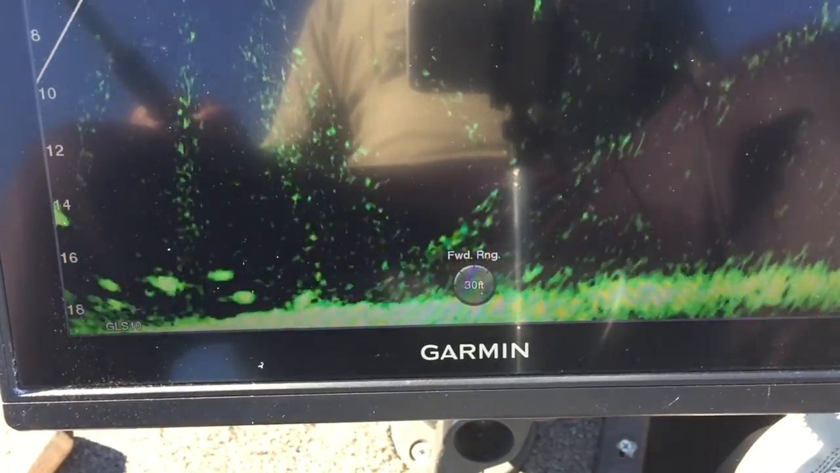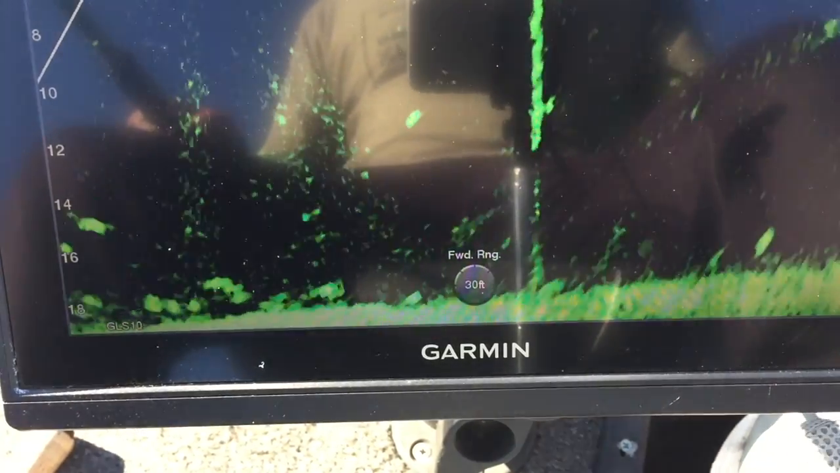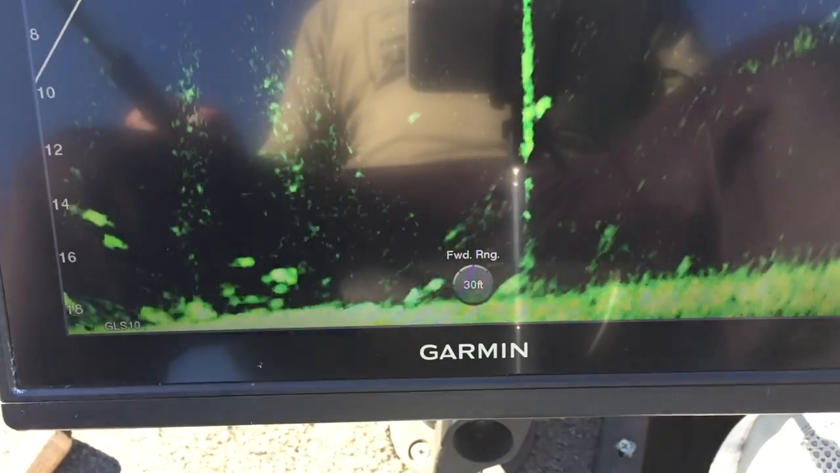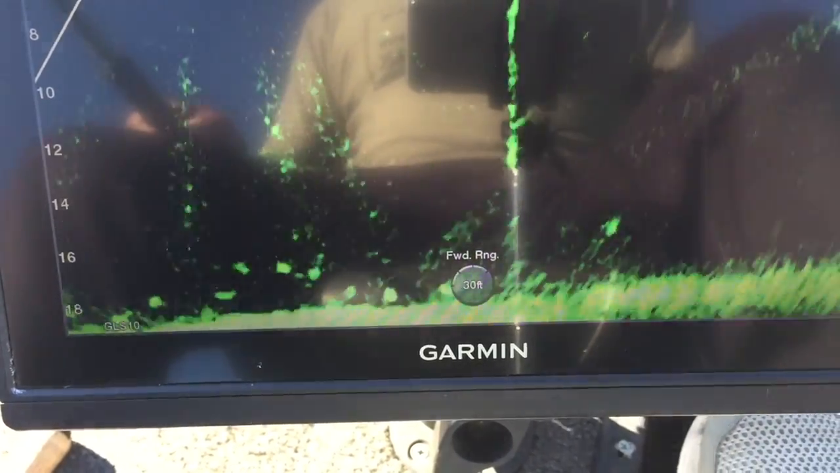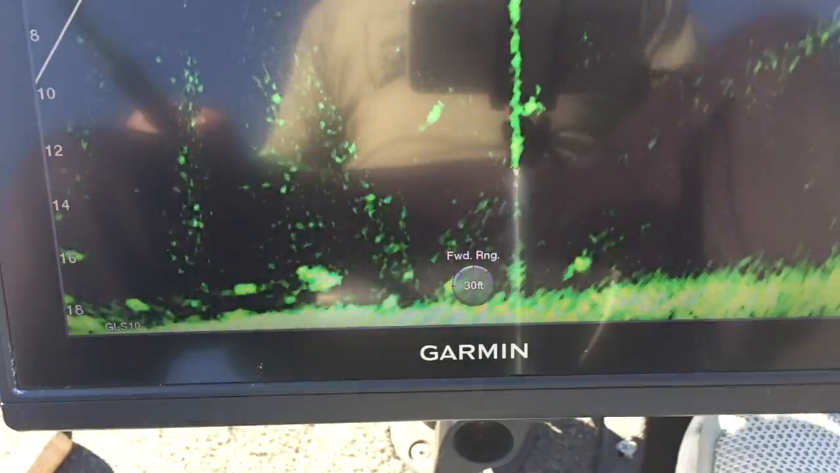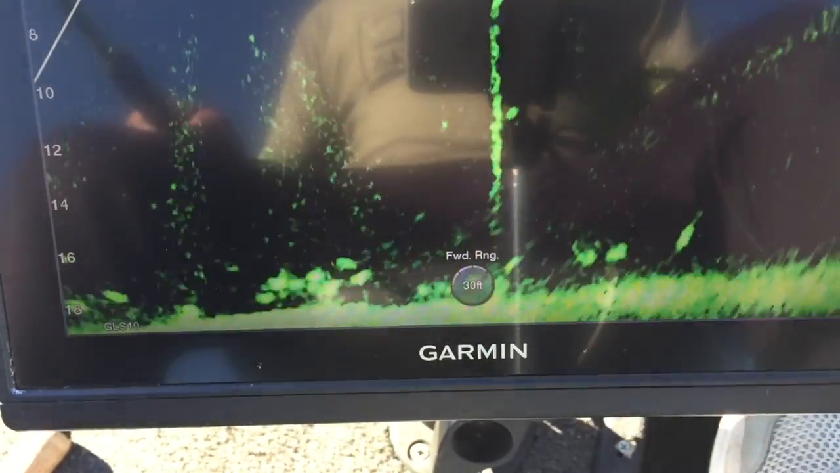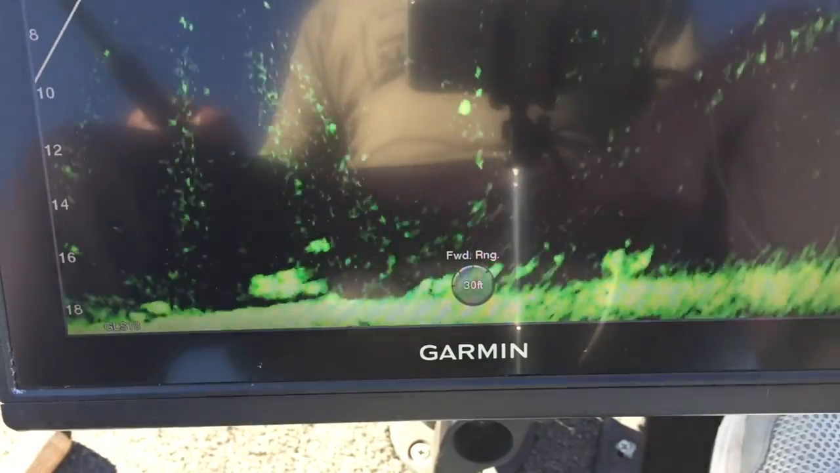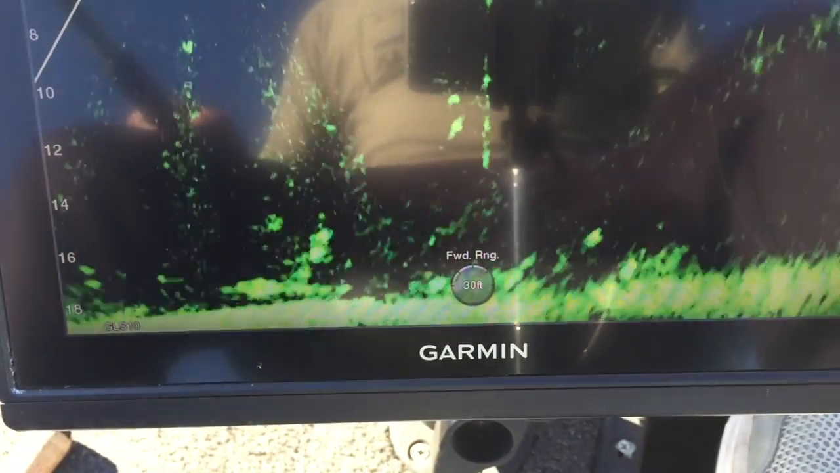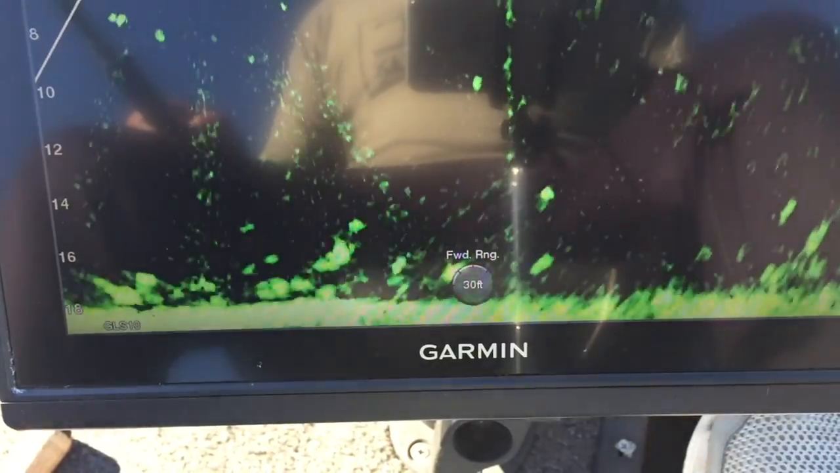I got a little bit of a dead zone right there. If that fish is facing you, he's not very wide, so you won't see him. But he's starting to fatten up now. Show us your good side there, Mr. Crappie. Man, he's about 11 feet down. He's behind the tree. Please don't leave. Nope, there he is. There he is.